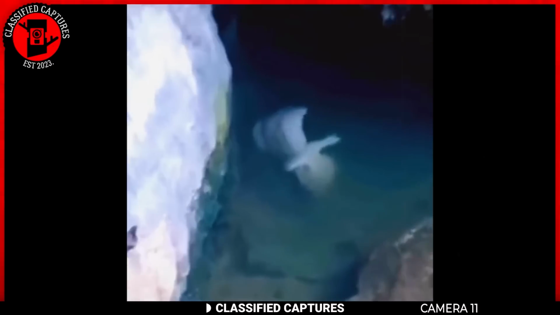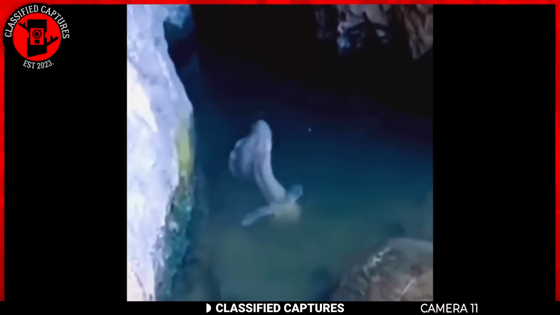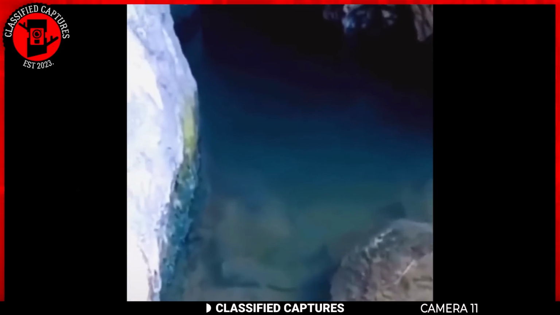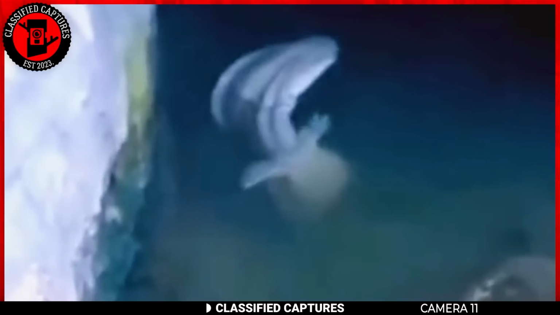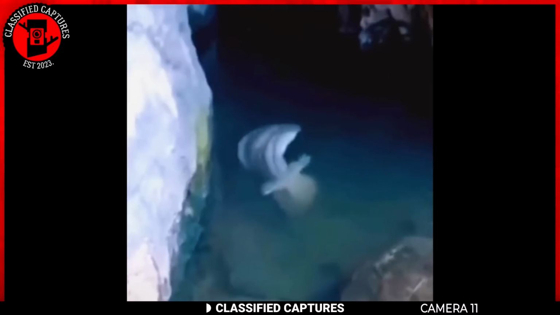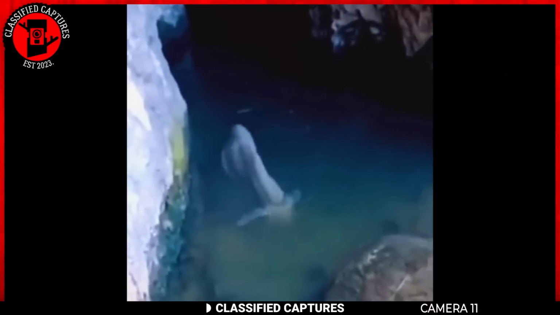Now, what could this mysterious phenomenon possibly be? Is it a previously undiscovered sea creature lurking in the depths and defying all attempts at classification? Or could it be a relic of some ancient, otherworldly entity emerging to confound and astonish unsuspecting observers? The possibilities are as vast as the ocean itself, leaving us to wonder and speculate about the secrets that lie beneath the waves.